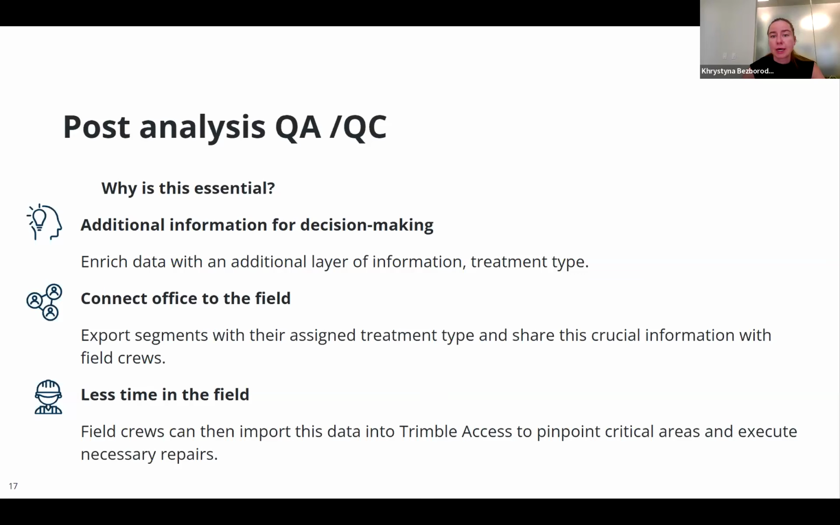All this data now can be exported as a shapefile with attributes, so you can export not only distresses that TBC generates, but you can also export the segments and sample units with the PCI score, with the treatment type, and with a list of distresses that are present in the segment or sample unit.